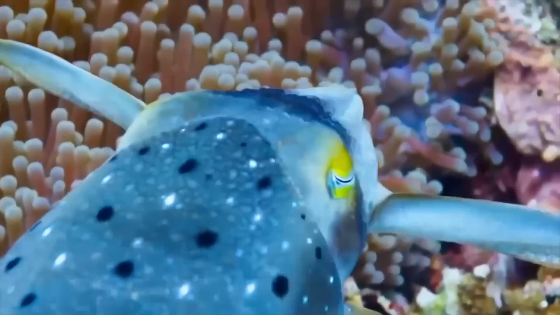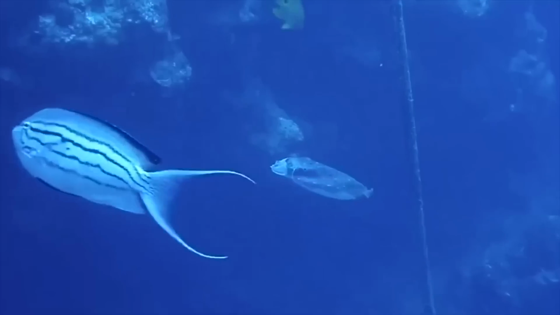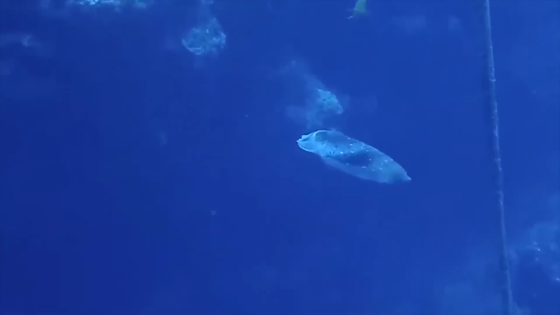It's no wonder they've been nicknamed the disco cuttlefish. And that's not all. They even have a way of hypnotizing their prey before attacking. It's truly a wonder to witness.